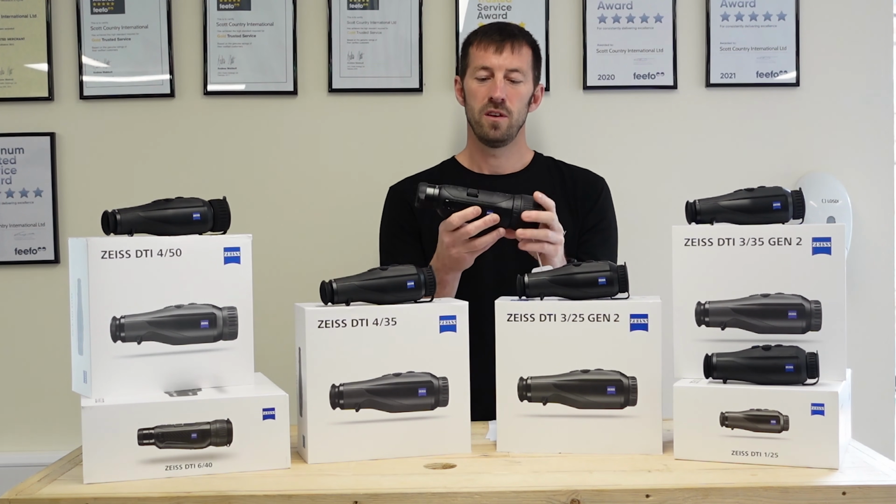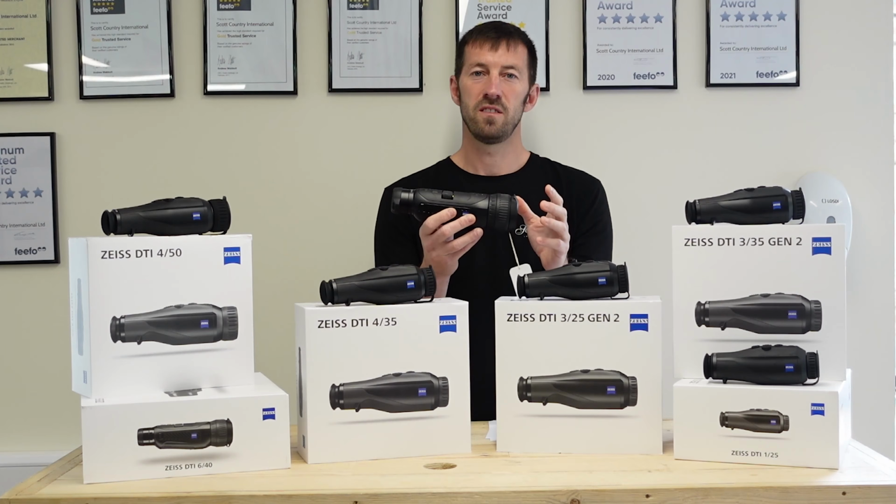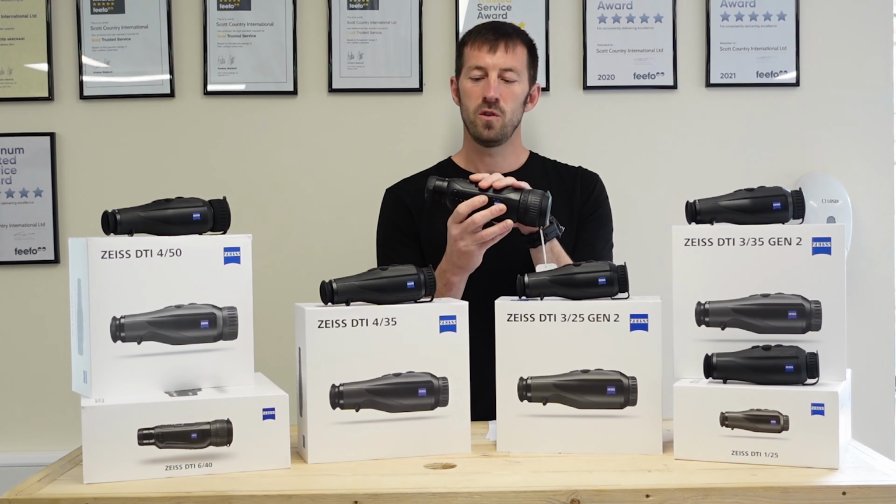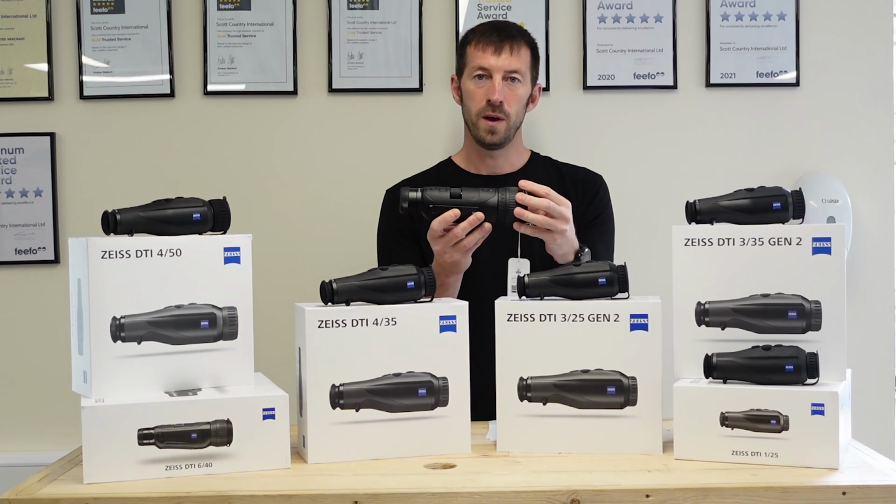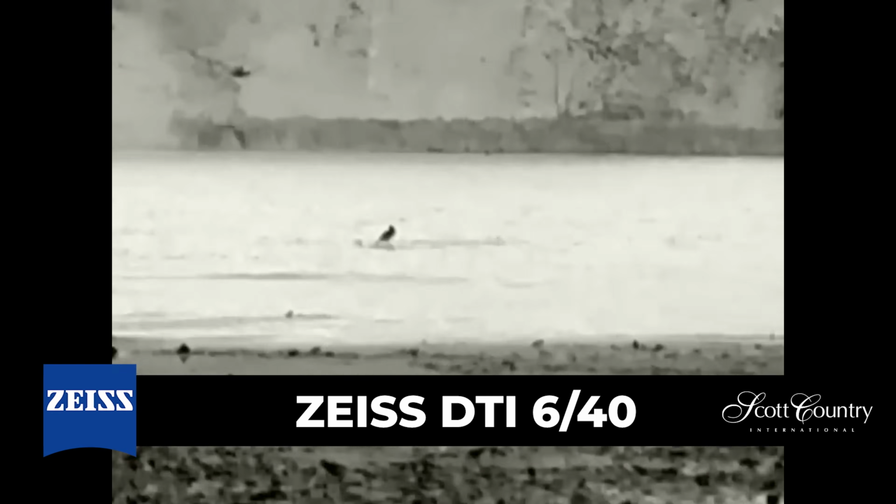Now all devices are compatible with the Zeiss ZIP app. But what you can do with this one is you can totally customize your picture. So if you want the sky red, the grass green, and your quarry blue, you can do that and have that as a customizable profile.